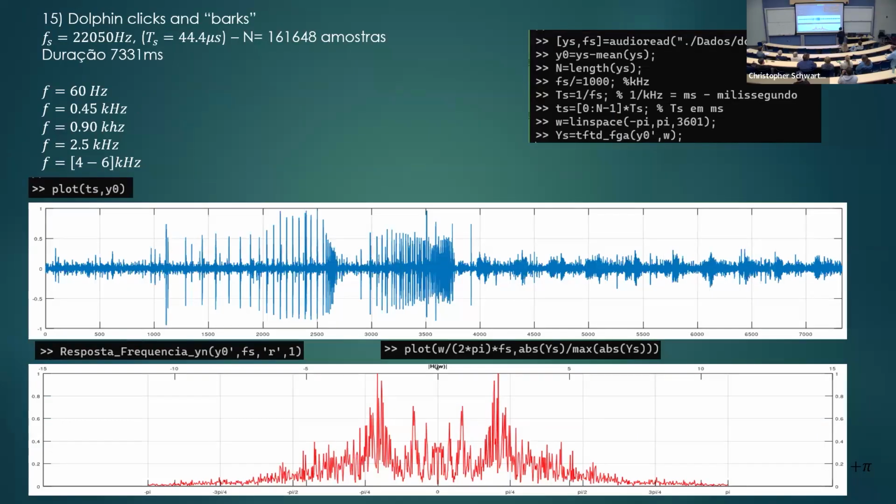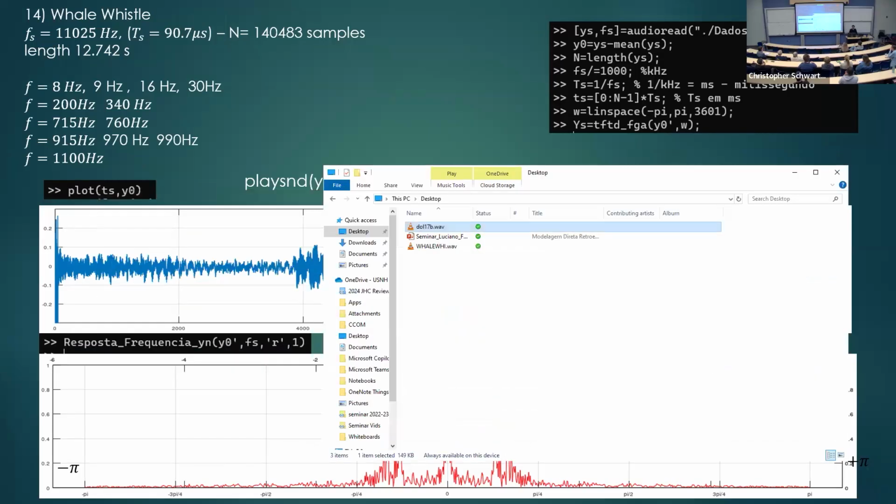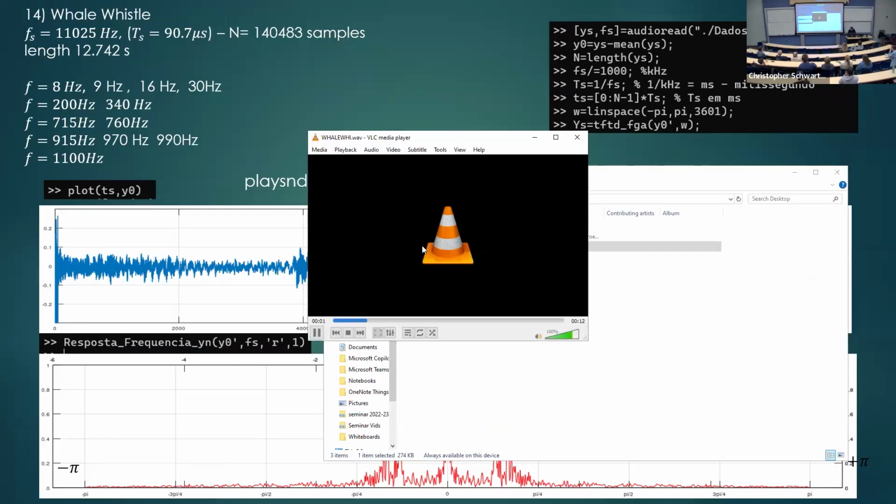Let's see if you can see the Fourier transform. Let's see if it works here. So it has clear tones, I like it.